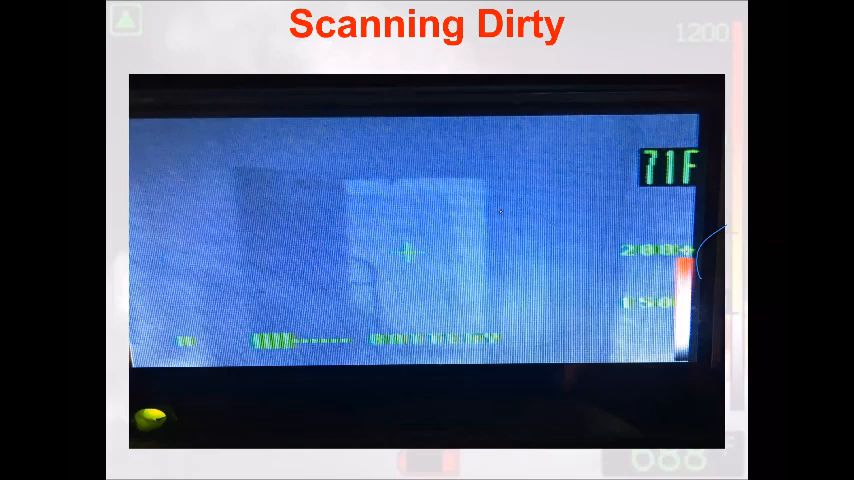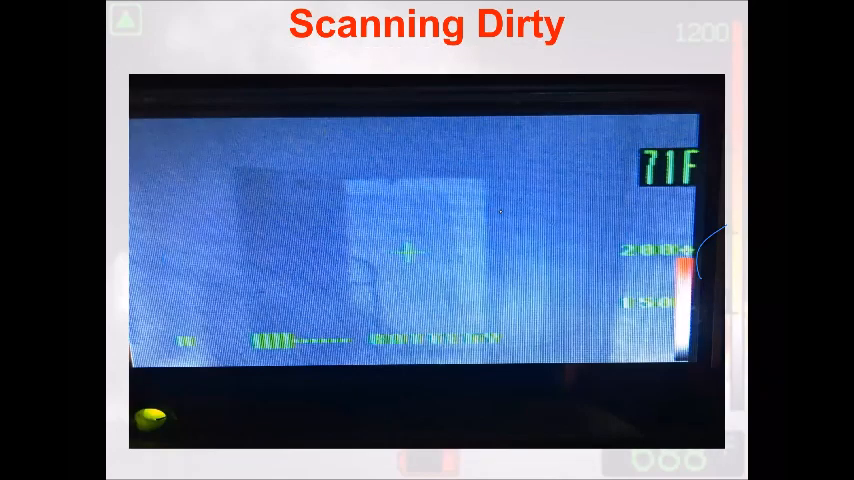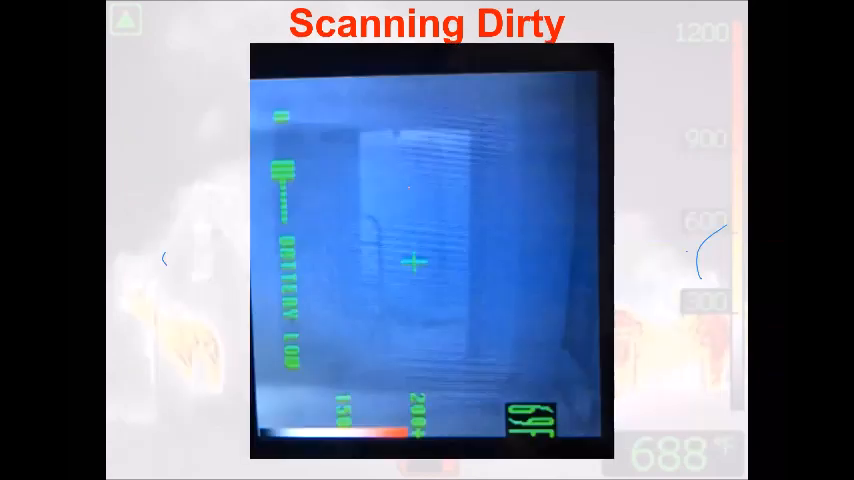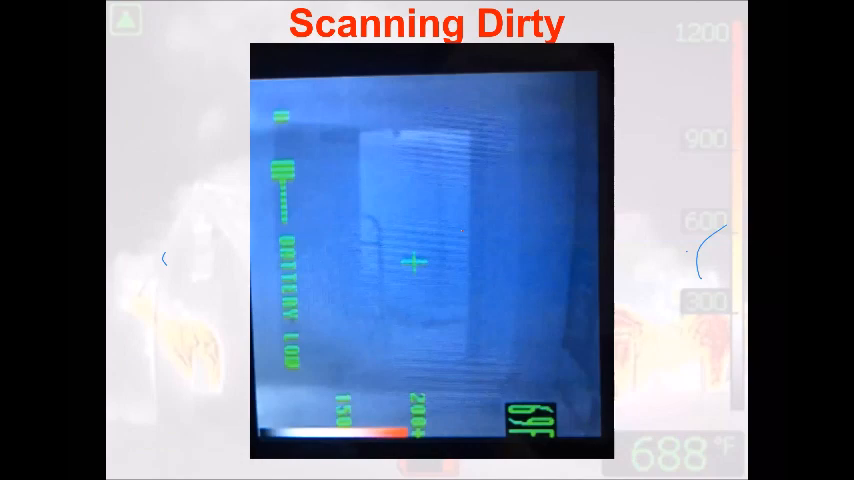Scanning dirty is the idea of taking my camera and doing a gangster grip, turning it over to the side. I changed my field of view. This picture here, I wasn't able to see from the ceiling to the floor. I changed how I was holding my camera, and now I'm able to see the entire view. This could be the difference between scanning a room and missing the victim in the doorway, or scanning the room and seeing the victim in the doorway.